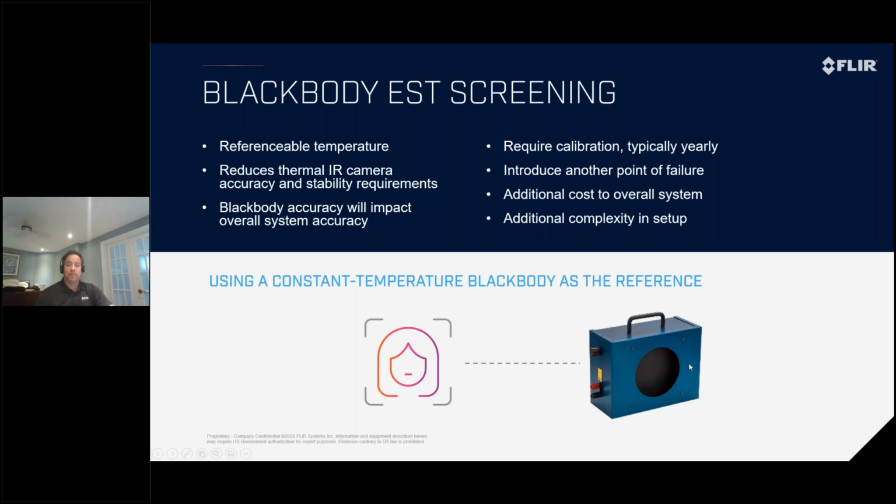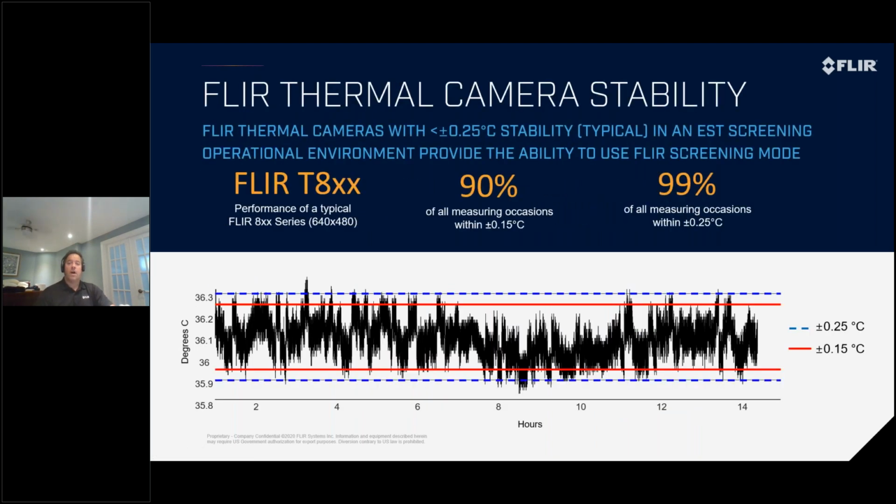These black bodies are limited in their capacity. They also have an error ratio, and that error is going to be introduced into your measurement. So you might be getting closer to the accuracy of the temperature measurement, but you're not actually getting better detection with the camera. That's why our cameras don't need an external black body for correction. Our cameras are precise. When we did a repeatability of measurement study, it was within 0.15 to 0.25 degrees Celsius. That's how accurate they are without any correction of any sort.